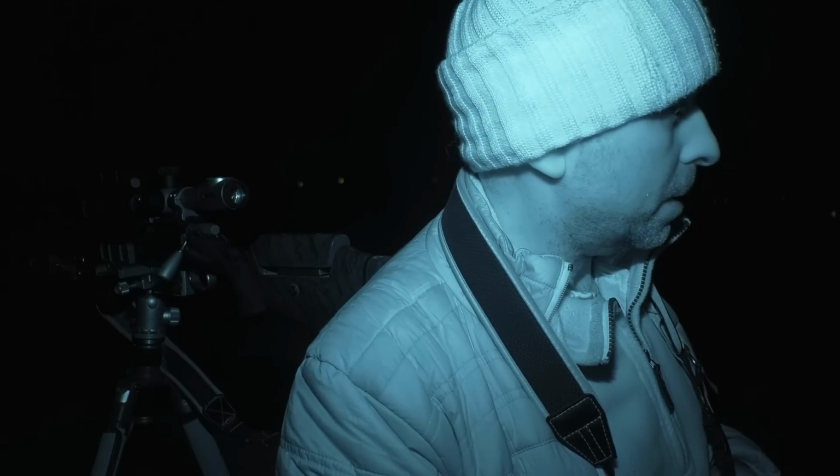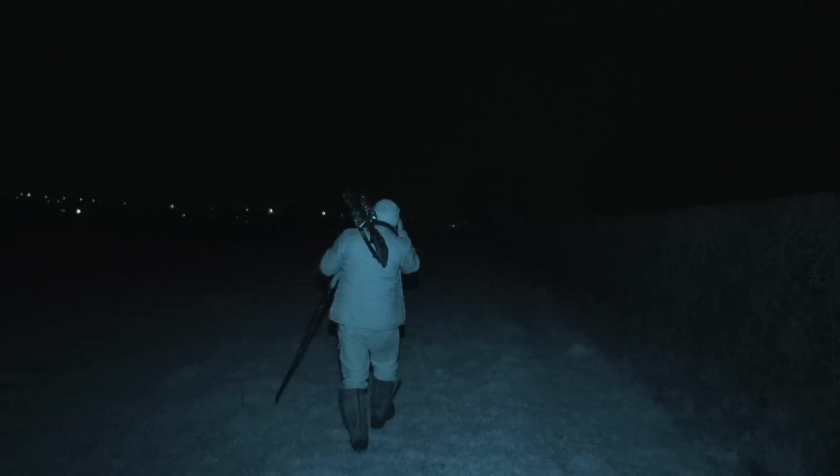I think what I'm going to do, because they clearly know I'm here but they're just sat there watching me, is walk along down the side of this hedge just here, next to me. And I'm going to go for broke a little bit. I'm hoping that if I walk down there, if the foxes spook, they'll run down the field and I'll be able to get a shot.